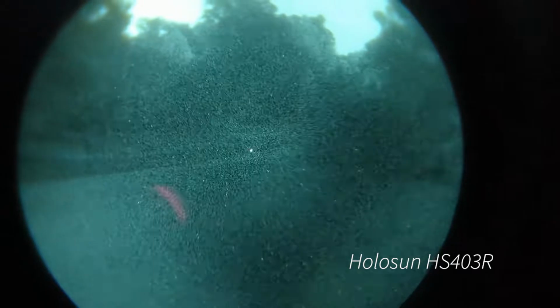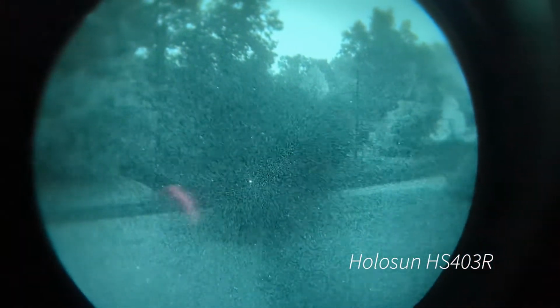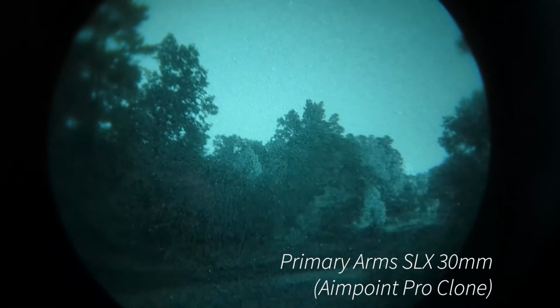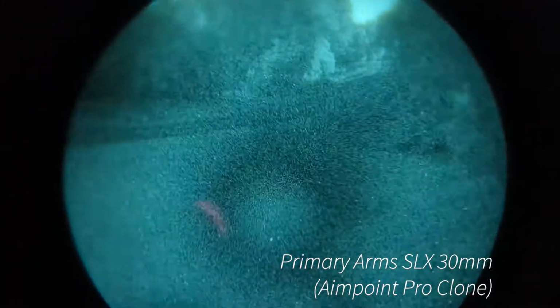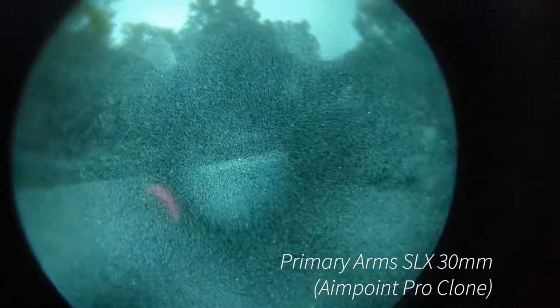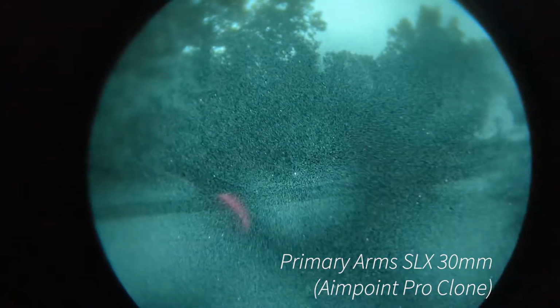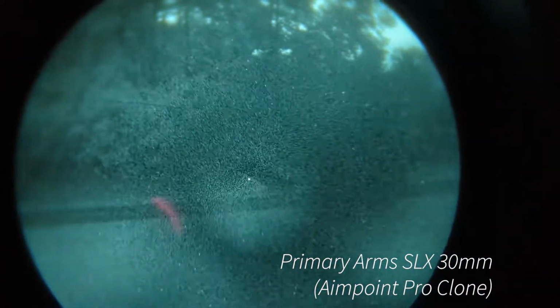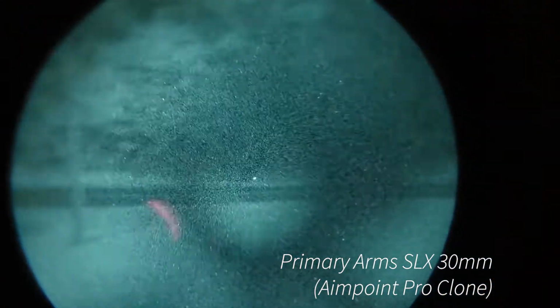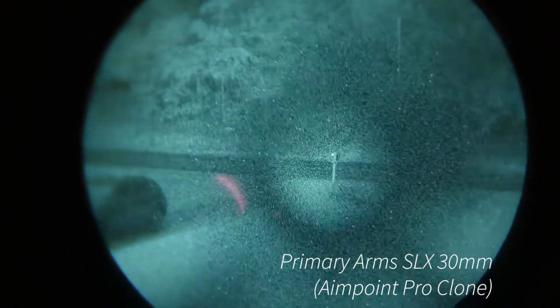A few things to note that might be hard to pick up on. The Romeo 5 and the 403R have fairly similar light transmission, maybe a little bit better on the Holosun. But the Romeo 5, you can see it in both of them, has a refraction from the back lens where it's showing ambient light that's behind you, whether it be the moonlight or a lamp on in the house. Those have very, very poor reflection to where you're getting a glare in that back lens. The Romeo 5, even on its lowest settings, is not really night vision capable.